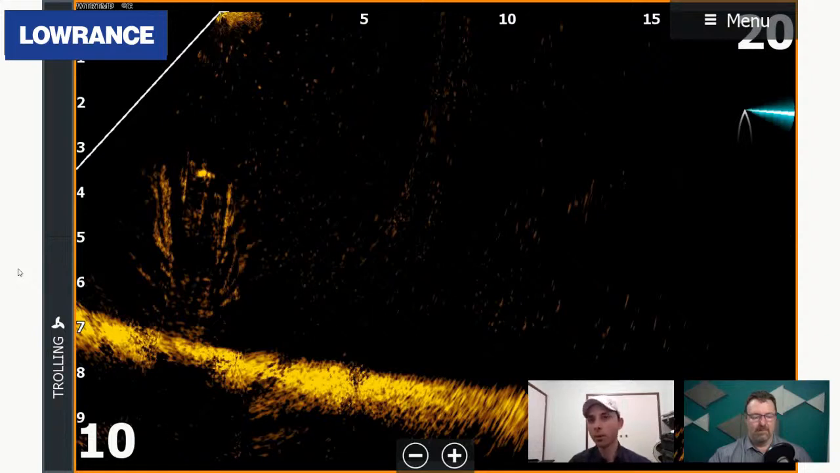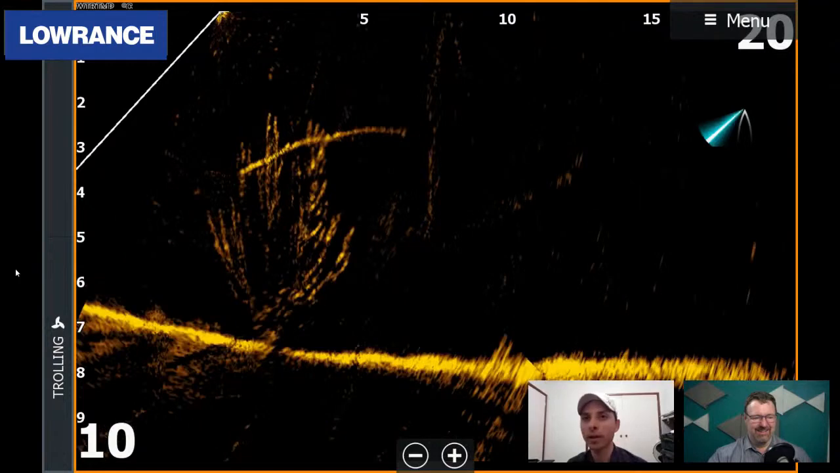This is an example of what a fish may look like up high in the tree. This is not a fish, this is a big log, and the minute changes. I think we've got another screenshot that might be coming up, or hopefully it's in the right order. There you have it. It's actually a very big layDown that's laying down in the top of the tree.